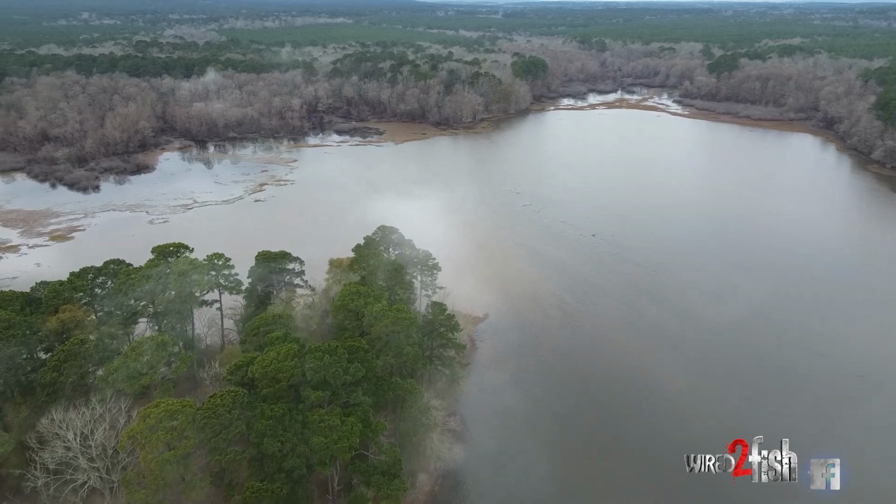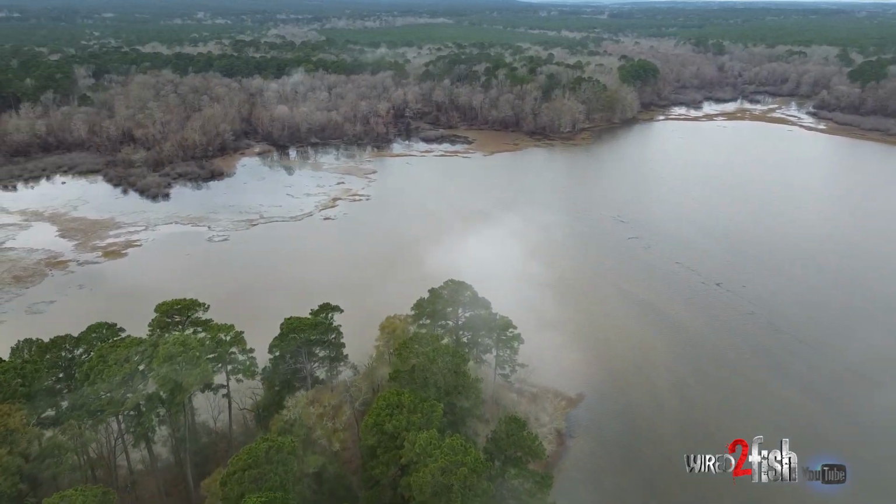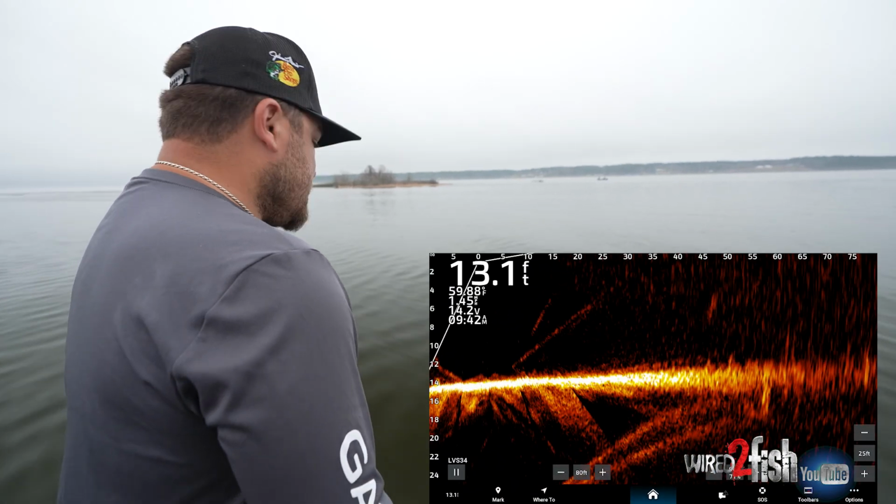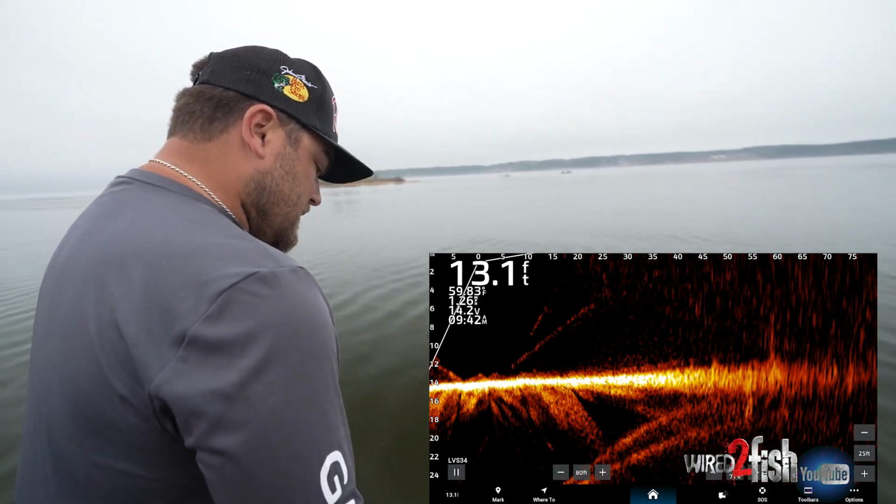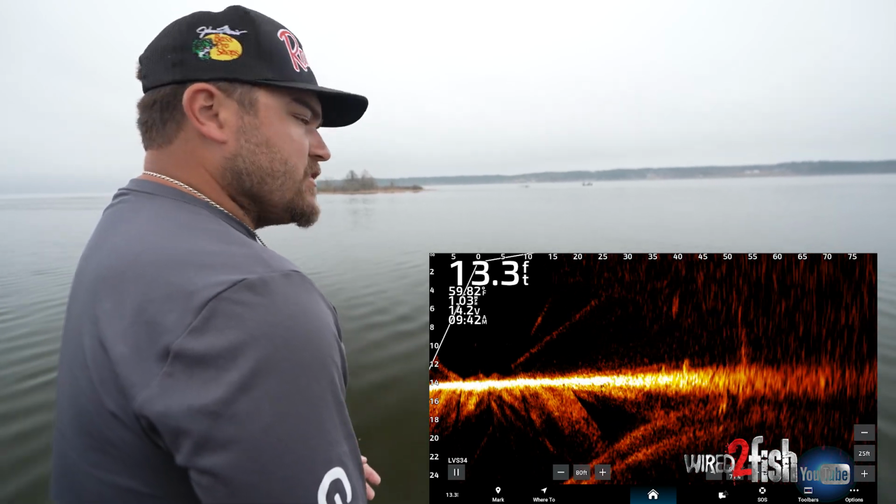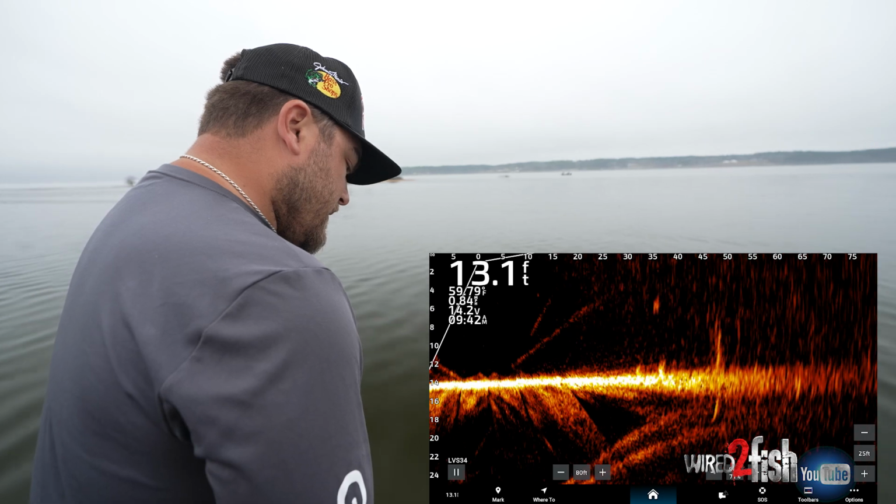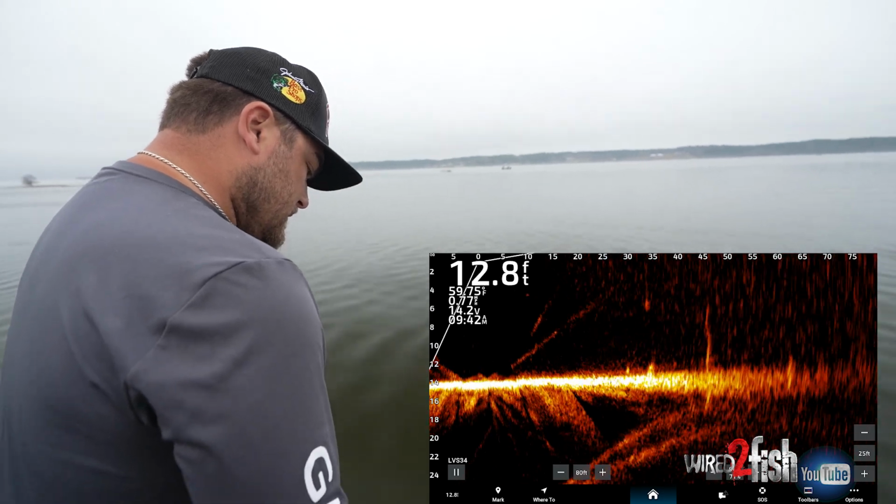You know, just last week, these fish were out in these deeper drains, out in 20 feet or so. I'm not seeing much out there right now, not much bait. I'm seeing a few more fish shallower in the shallow drains, 10 foot, 8 foot. So hopefully we can run into a few that want to bite here shortly.